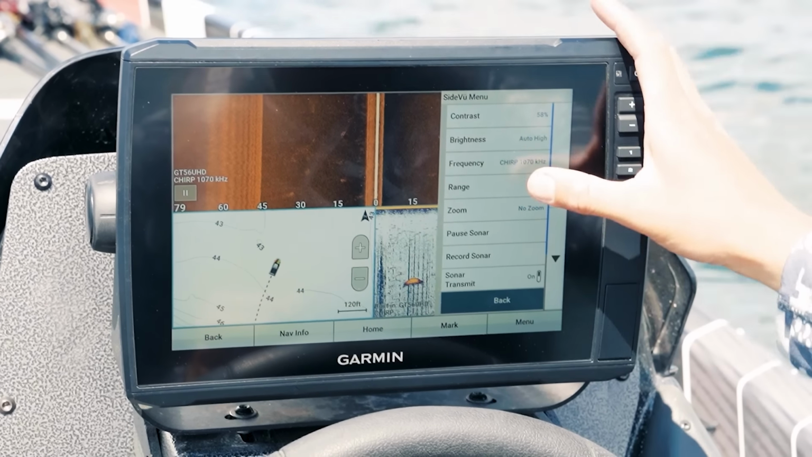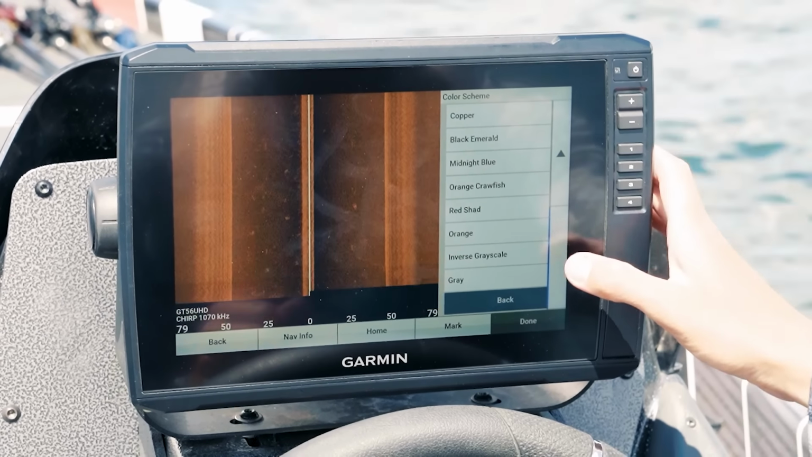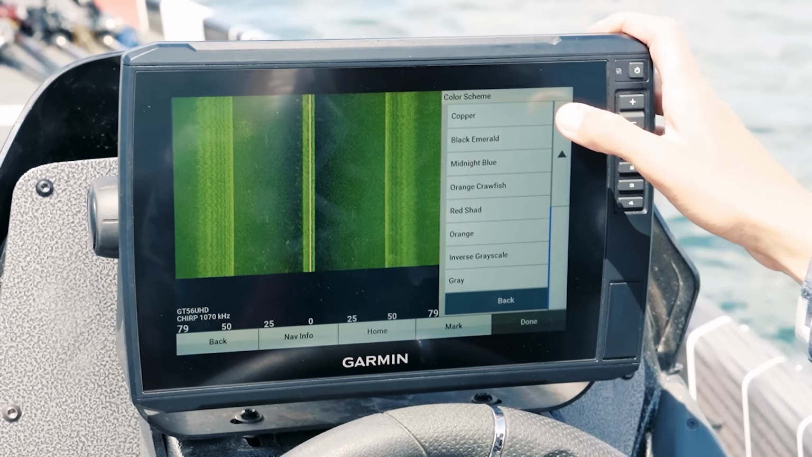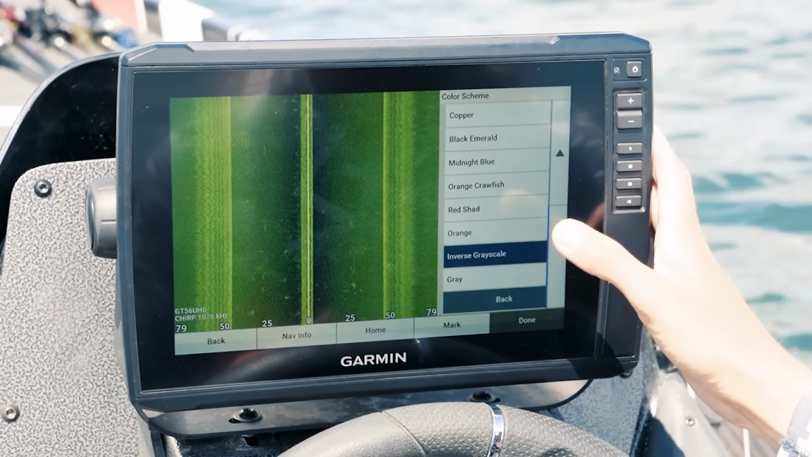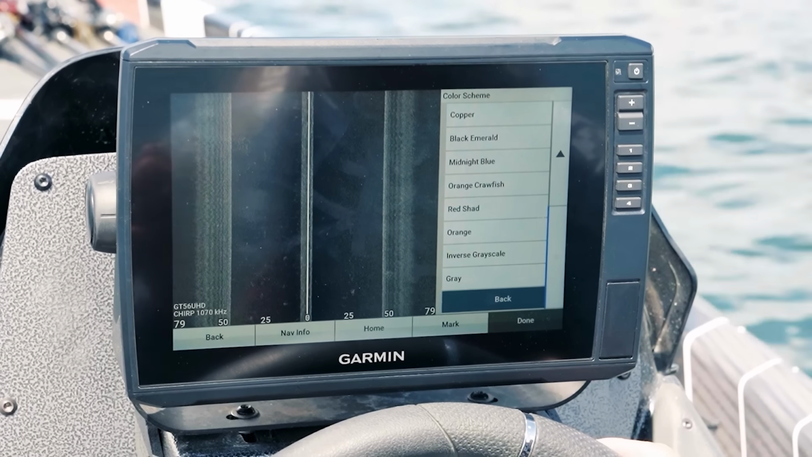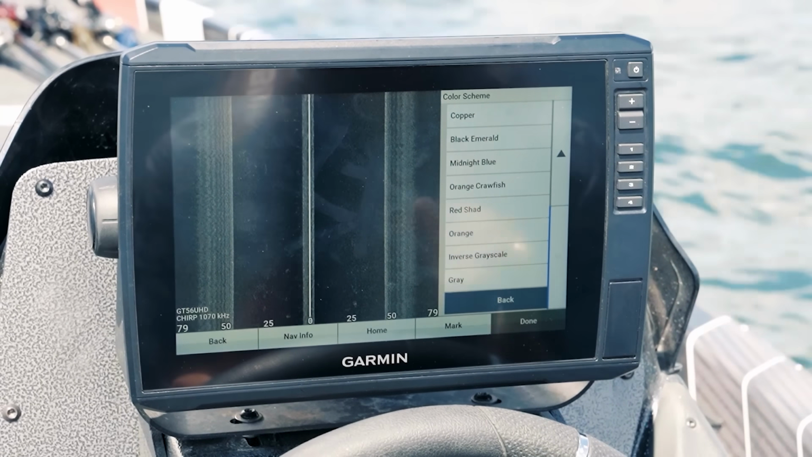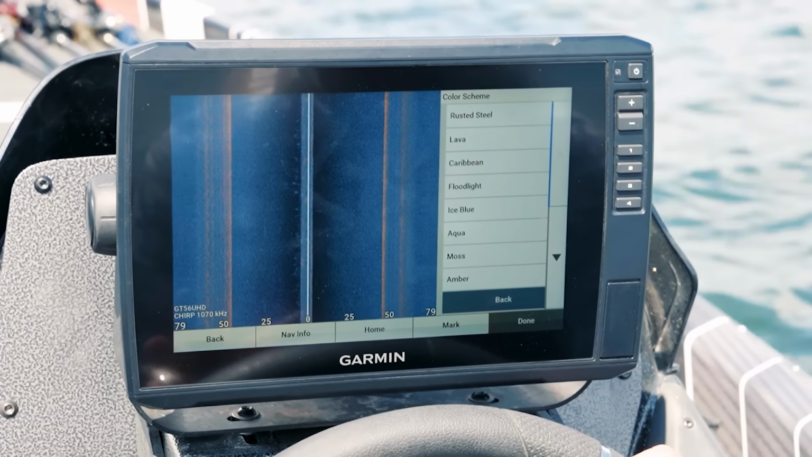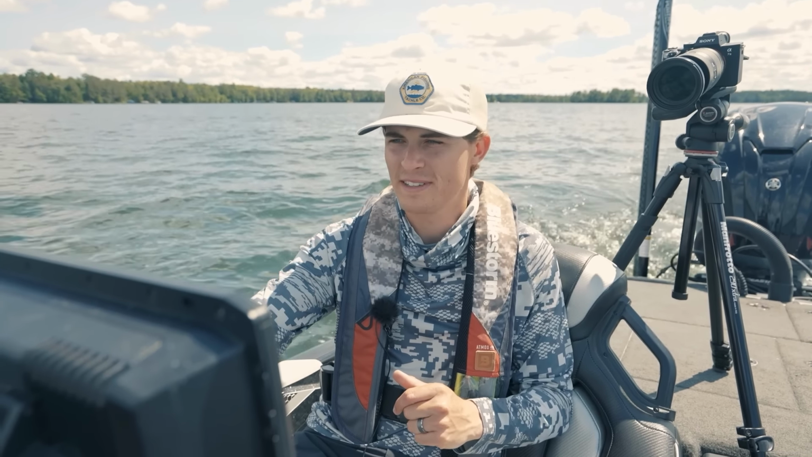Let's go into the side view settings here and go to the color scheme. I have a certain affinity for the orange crawfish, but black emerald can work really great for rocks. So can inverse grayscale. If you're looking for really, really hard structure down there, that's a great one. I see Scott Martin a ton using the rusted steel color patterns. Let's go find ourselves a hump.